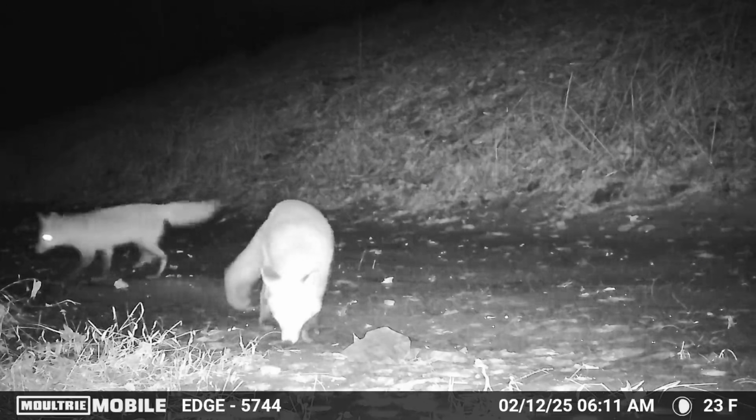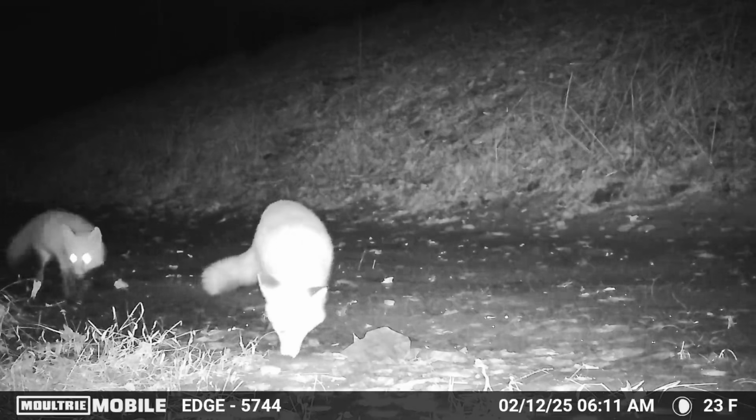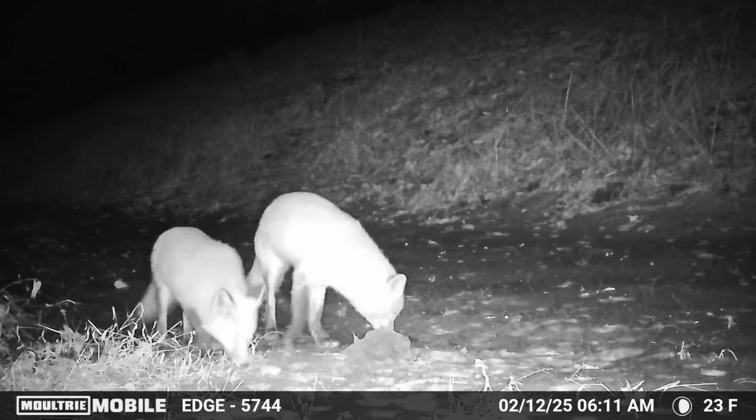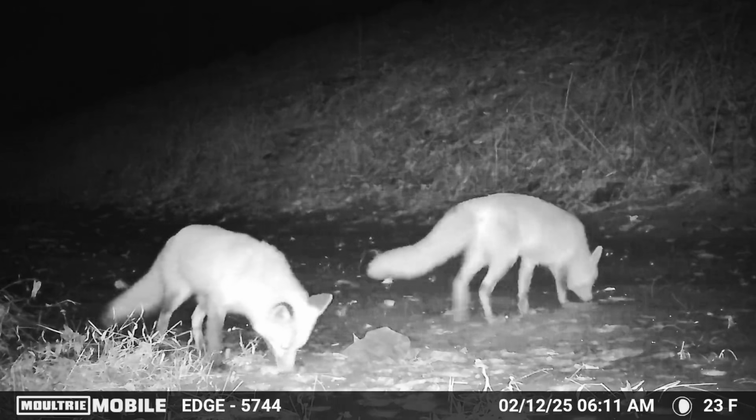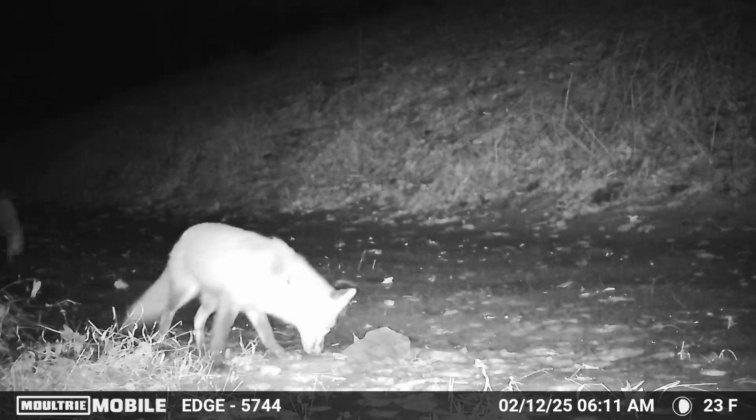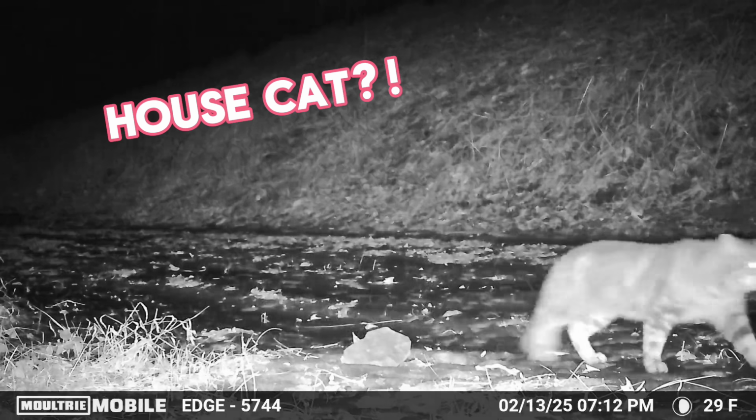Here's the red fox back, and he actually brought a friend this time. I think this might be a female and a male pair. I think the one on the right might be a male. The one on the left might be a female. You can tell by the size there, but it'd be very odd for 2 males to be running together this time of year, so I do think that is a mating pair.